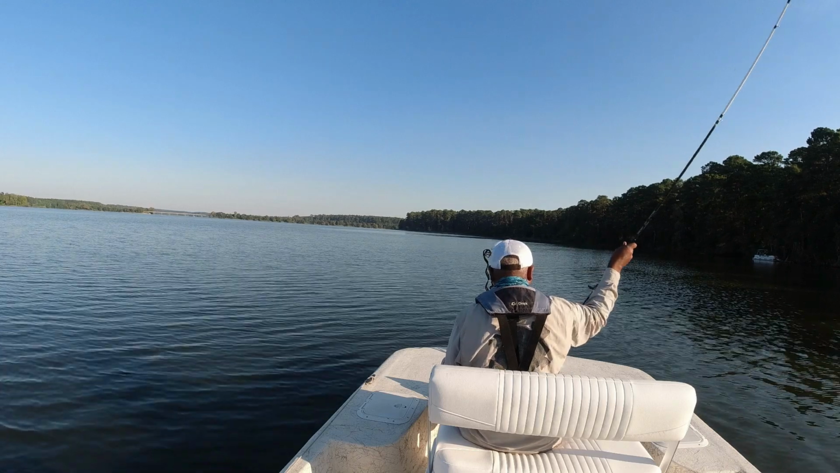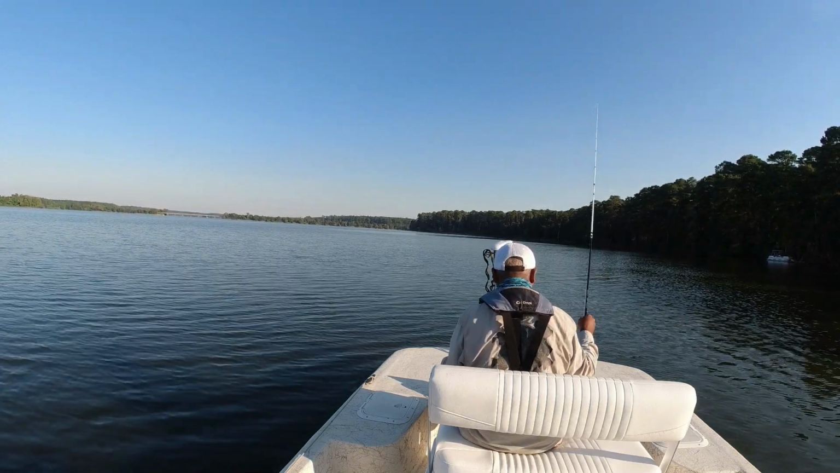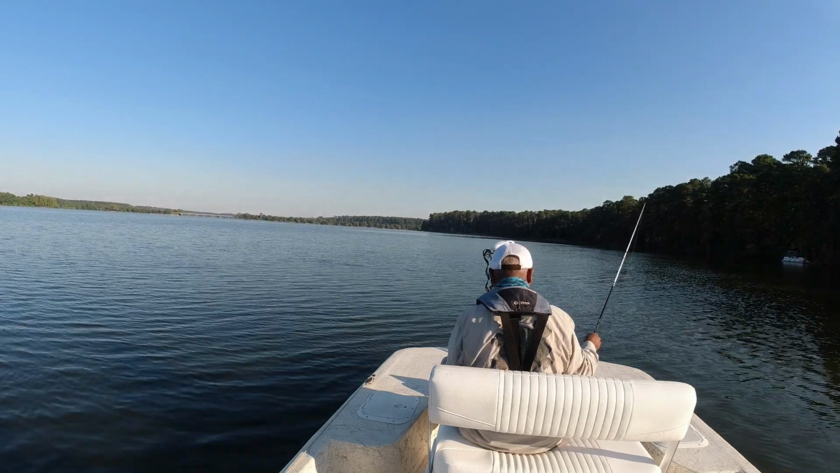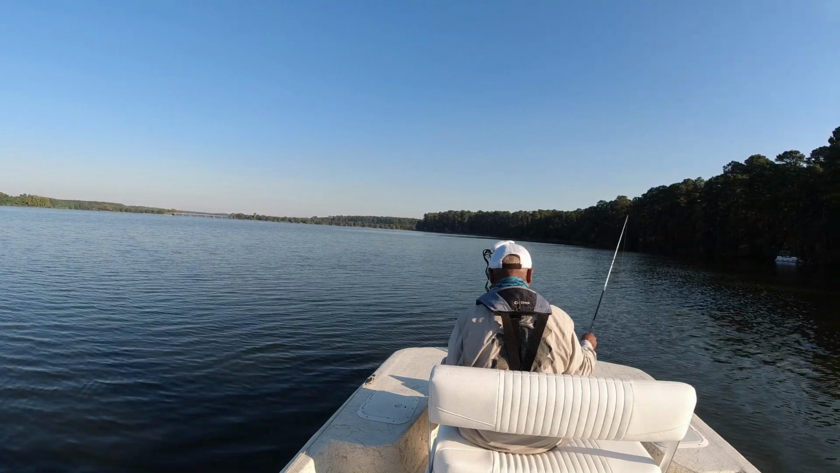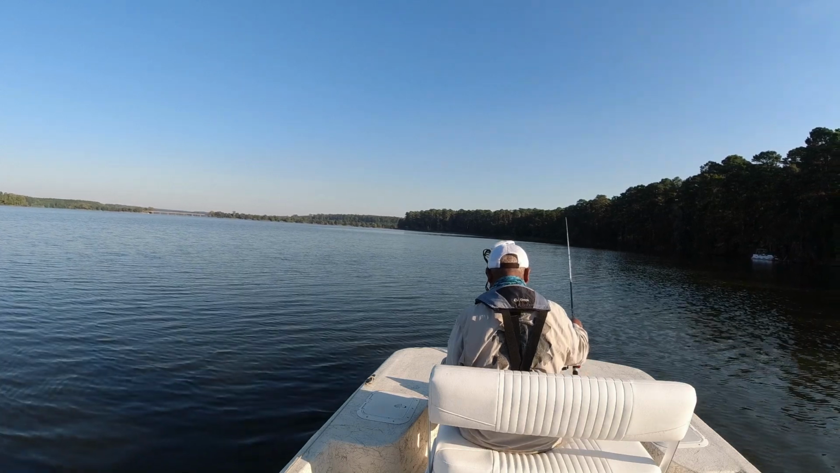For some of you guys that are just getting into crappie fishing, let me tell you, don't think you're just going to come out here on these lakes and load your boat with crappie. We put several hours into scanning these lakes, into learning what to do and how to do it, and what it takes to entice these fish to hit a jig.